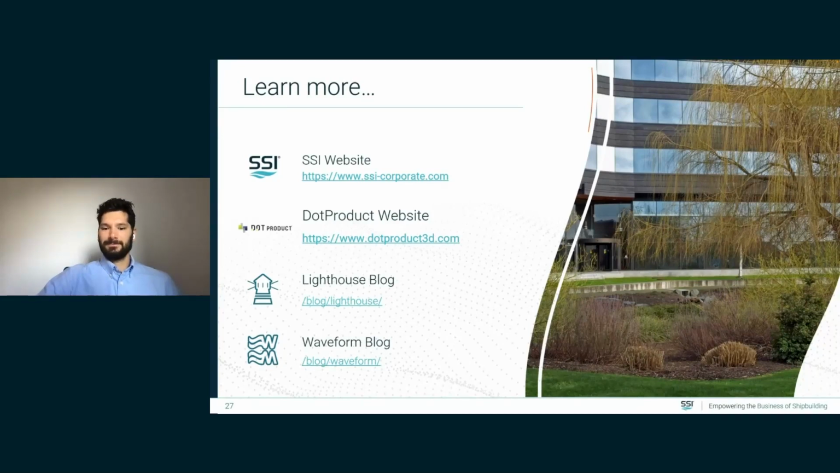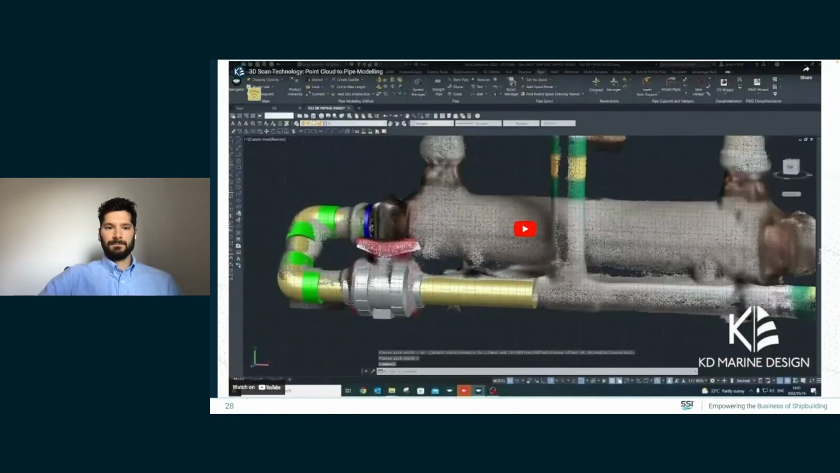So I don't know if they're a DotProduct user. If they are, one of our blessings is also one of our difficulties: we support many sensors, and each sensor can have its own pluses and minuses. So I would say it depends on the sensor you're using, it depends on the type of scene that you're capturing, and it depends on your workflow as well.